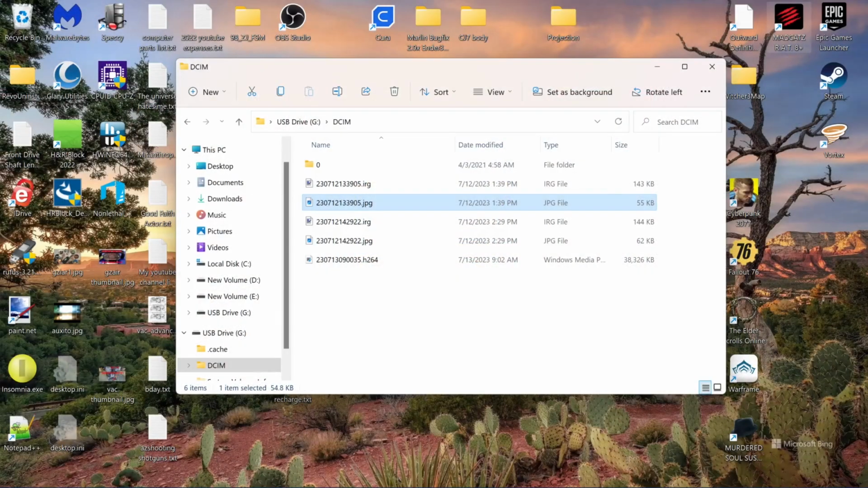So I have plugged the camera into a USB port on my computer. If you don't like that idea, you can always just take the camera card out and put it into a card reader. And this is the digital image folder on the card. You can see that it has a couple of JPEGs on it, one movie, and then two files that end in .irg. It seems to me like every time it takes a photo, it saves it in JPEG, and it saves a companion file in that .irg format, and I'm not sure what that is. I can open it up in Notepad, but nothing else will display it. So not sure why it's there.